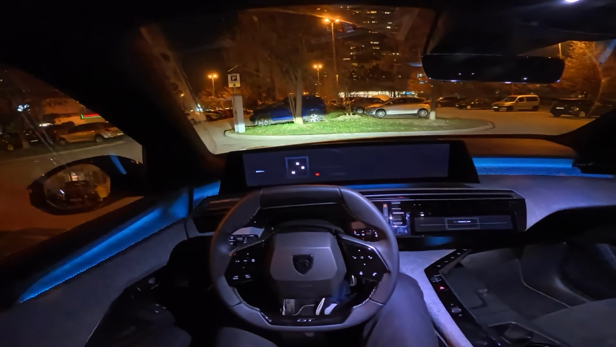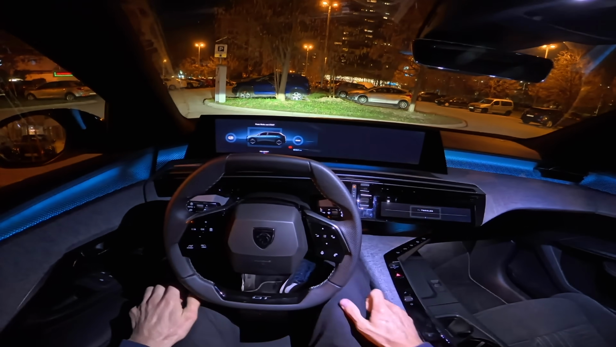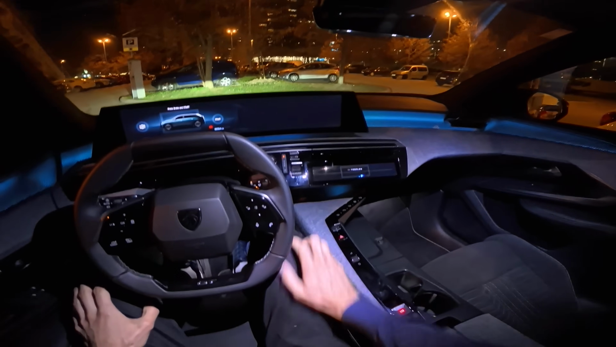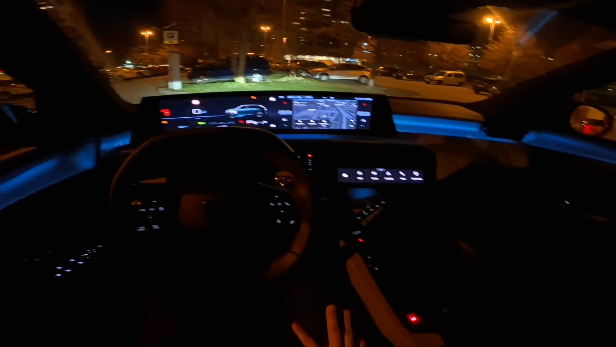Now this is my original filming location, but it's so busy here, I really prefer the other location. It's just like a neighboring neighborhood. Now, let's start the car. You can see blind spot test lights as well.